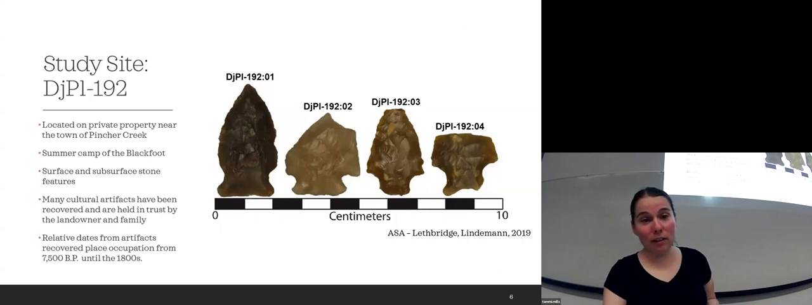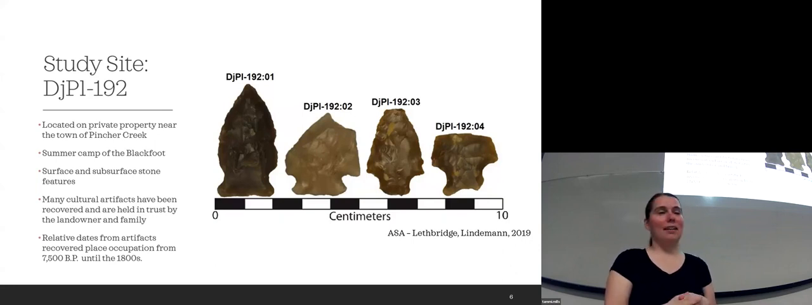So there's lots of different projectile points that were found here. Rachel and crew have kindly analyzed them all, but we have basalt, bracken, oxbow, corner notch, general middle prehistoric projectile points.